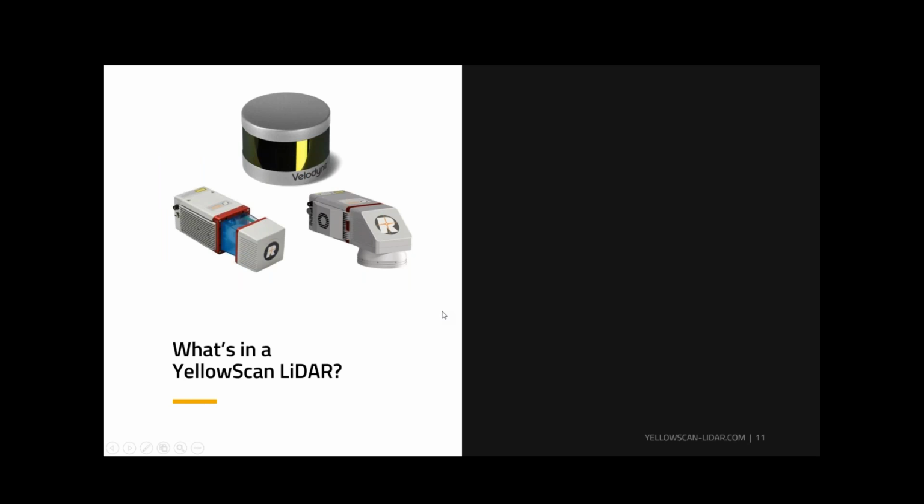So what's in a YellowScan LiDAR? And I would go so far as to say that the basic components shown here are really in any LiDAR system. How we configure ours, the choices of subsystems, and the way that we integrate all those subsystems makes us unique in our sense. But basically you have the three components: a laser scanner.